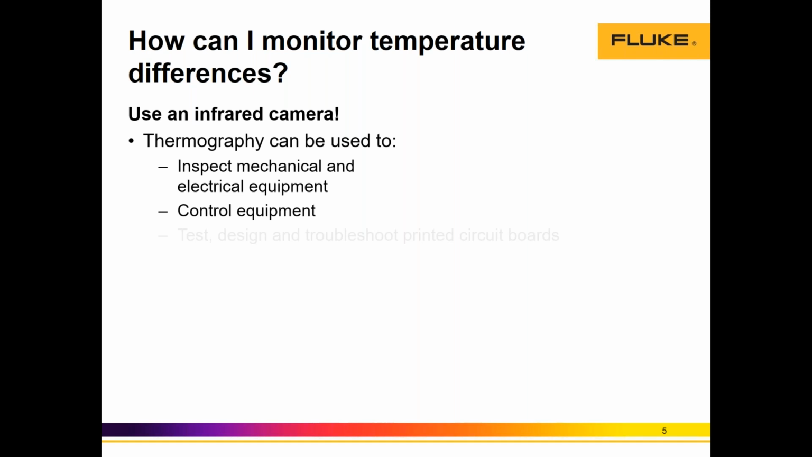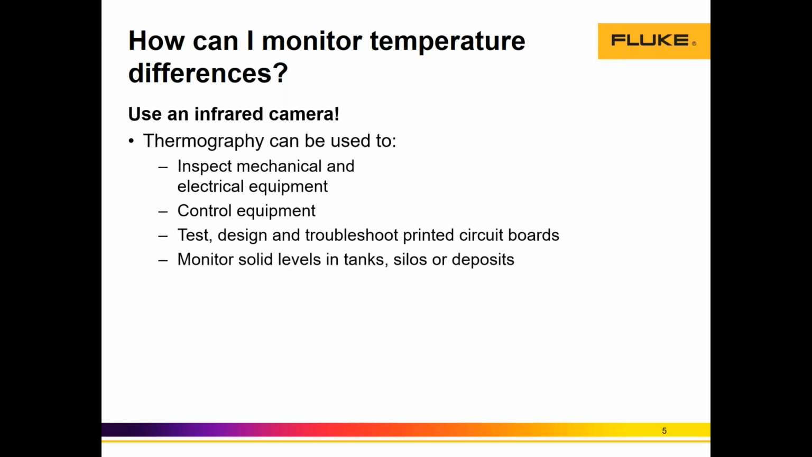Other assets such as MCCs, internal component failures, with thermal cameras we should be able, through isolated heat signatures, to detect these issues through thermal indications, right? In R&D, PCB boards, in quality assurance, thermography is used for manufacturing and testing PCB boards, right? And this is another area where in process manufacturing, thermography plays a pretty good role. It's monitoring the solid levels in tanks, silos, and deposits, right? And this could be large assets, elevated deposits that contain any type of liquid, right?